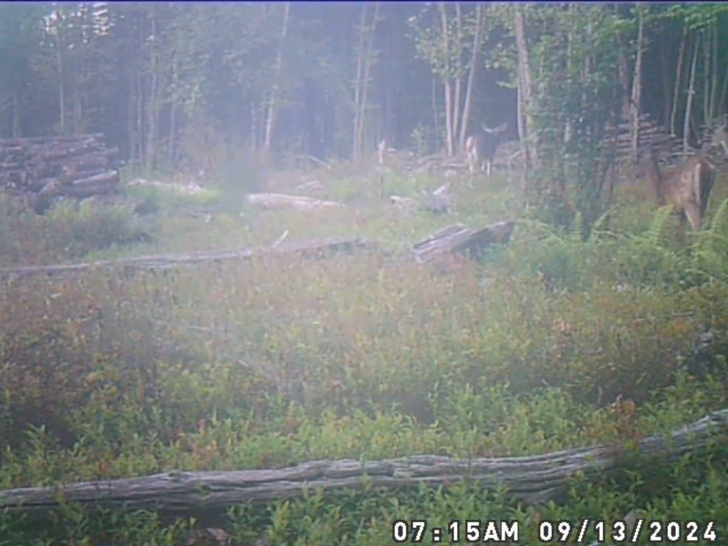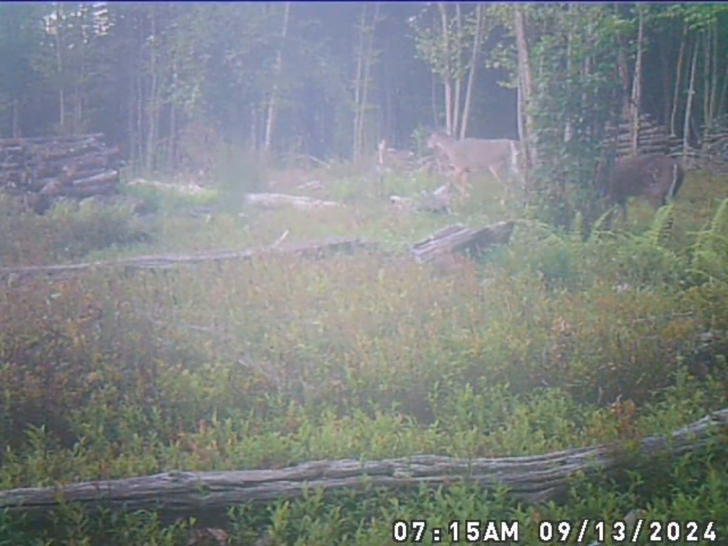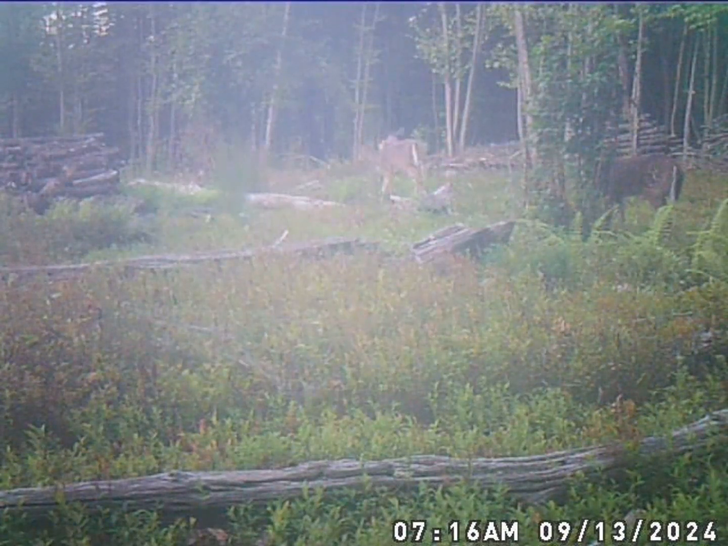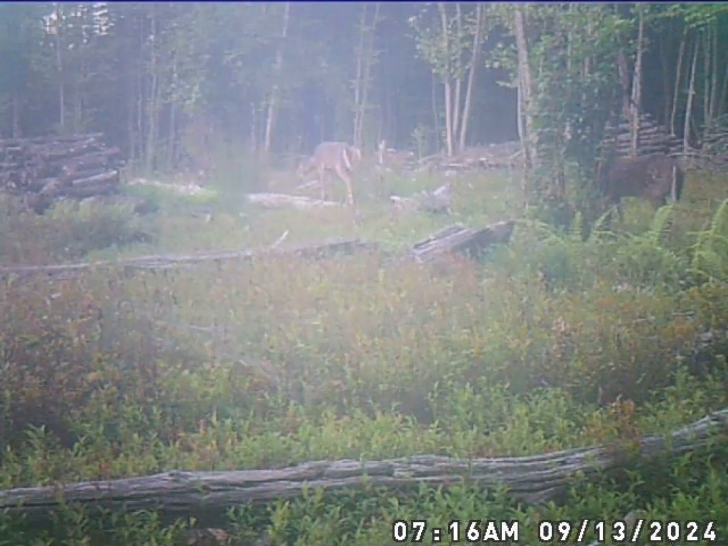Doe here close, and I don't know what was right there a little further going down through. Another doe. What was following along behind them.